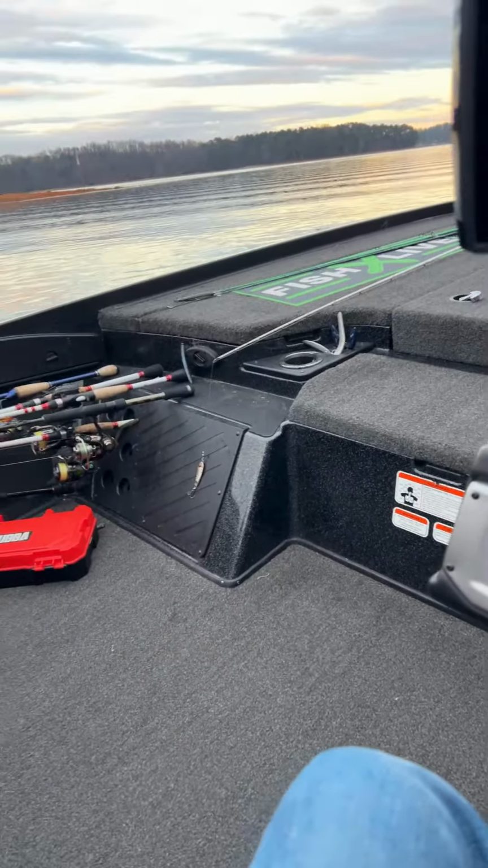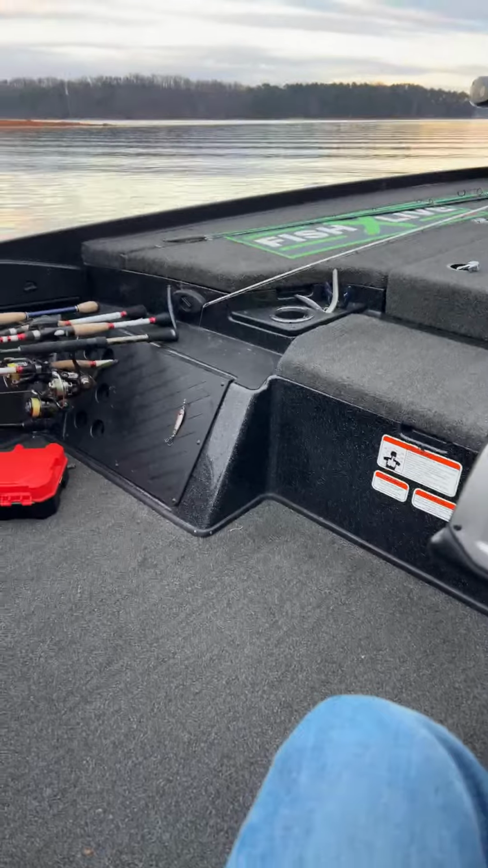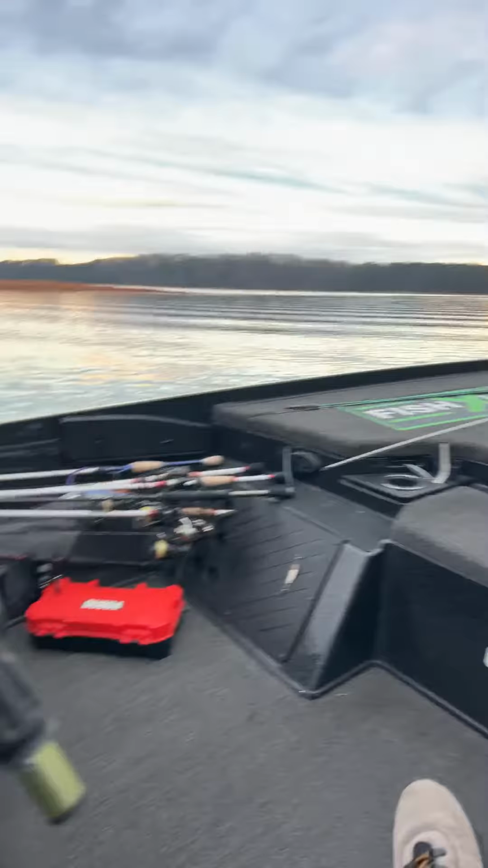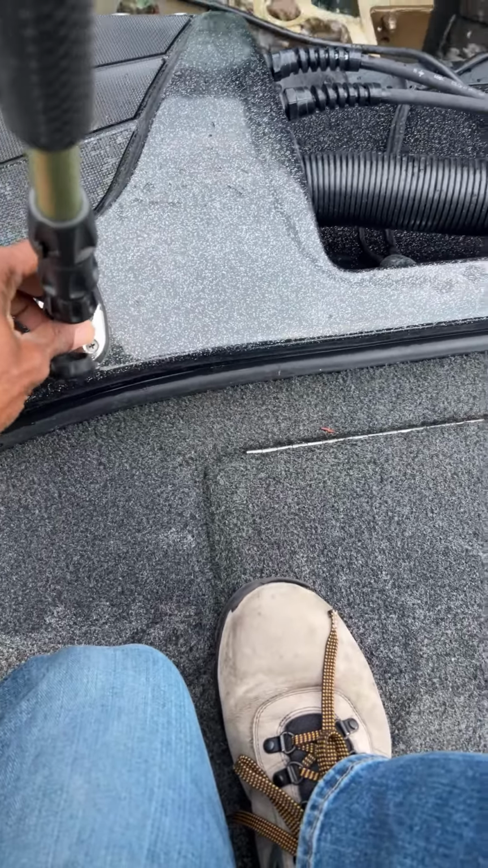I guess I might as well put my lights on. It seems a little darker out here than it usually does at this time of day. But maybe this is normal now. Maybe I'm just not used to coming out this time in the evening and seeing that it's already starting to get dark outside.